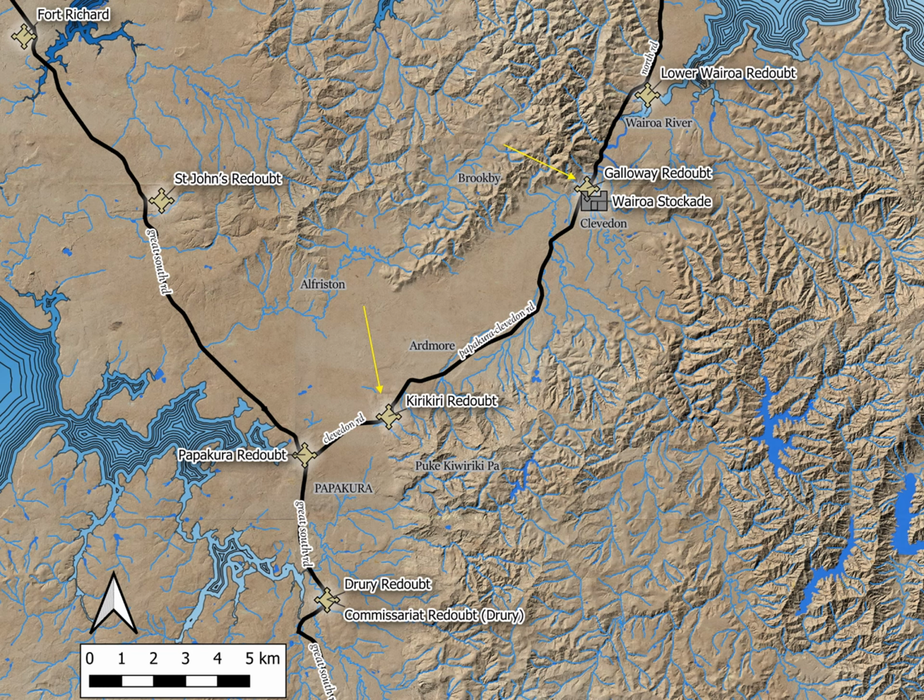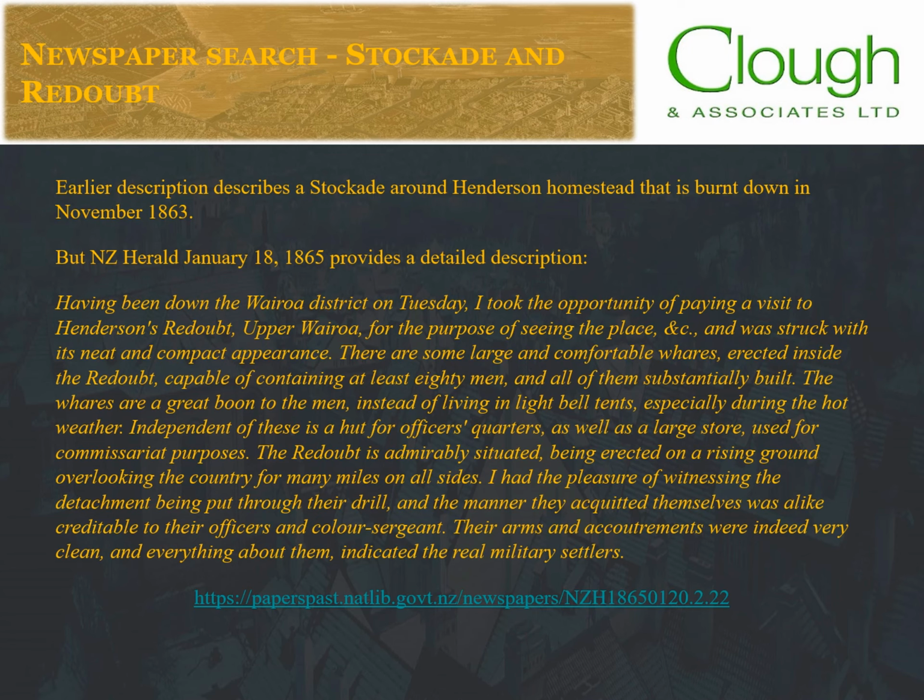The lack of information regarding this redoubt in the literature is a little surprising. In part, it seems to relate to a comment in Leonard's 1986 volume that the site was a simple stockade built around the Henderson farmhouse around 1863 that was soon burnt down. Plowman points to an article in the Southern Cross from 1863 supporting this event. Historical data, especially from the New Zealand Papers Past, has meant that there is an increasing amount of new information now available, and it is clear the Upper Wairoa stockade must have been rebuilt following the fire.